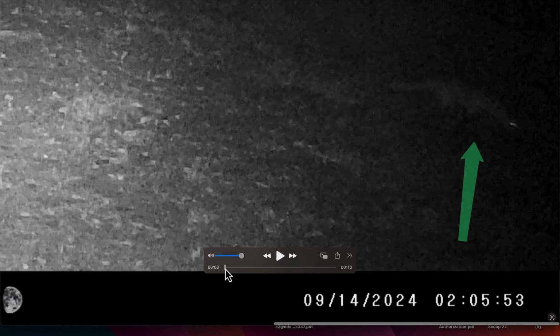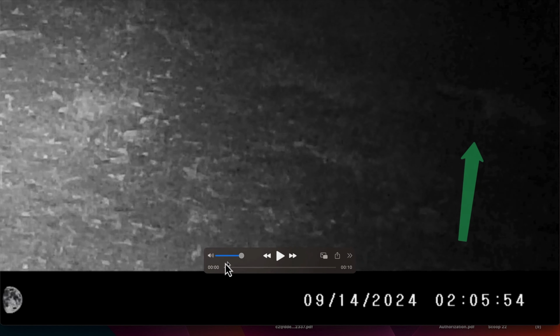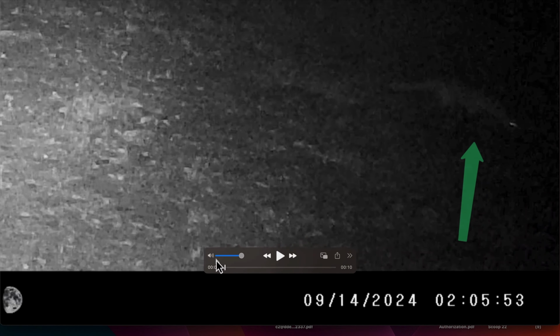That ain't no fox. That is something very big right there. Now I have seen a fox back there, but it don't look that big. There he is right there. Pretty wild. I guess I need to be a little bit more careful at night.